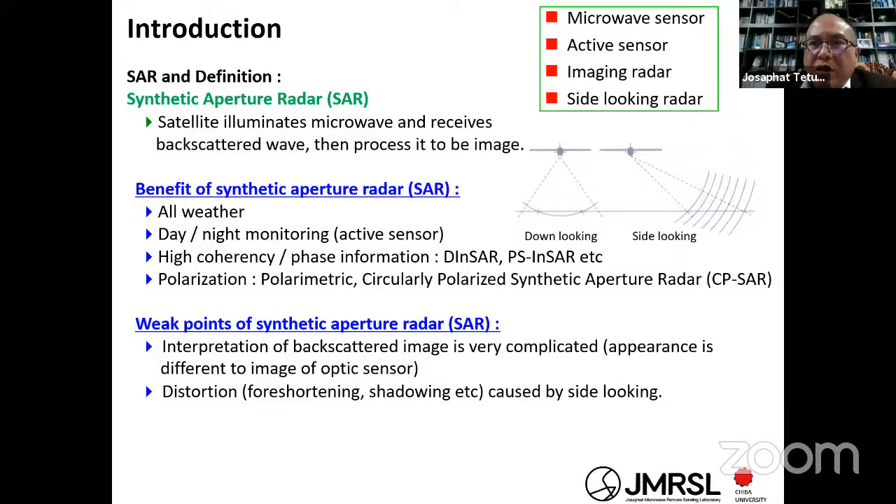So sometimes the synthetic aperture radar is called an active sensor, and the sensor has to make the image, to form the imaging. Sometimes it's also called the imaging radar. And because this radar transmits and receives by itself, it is active. Because it uses microwaves, we also call it a microwave sensor.